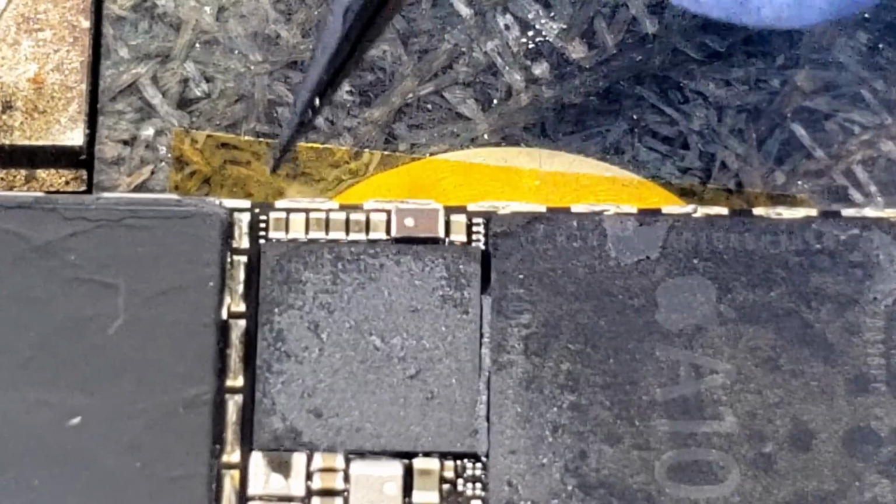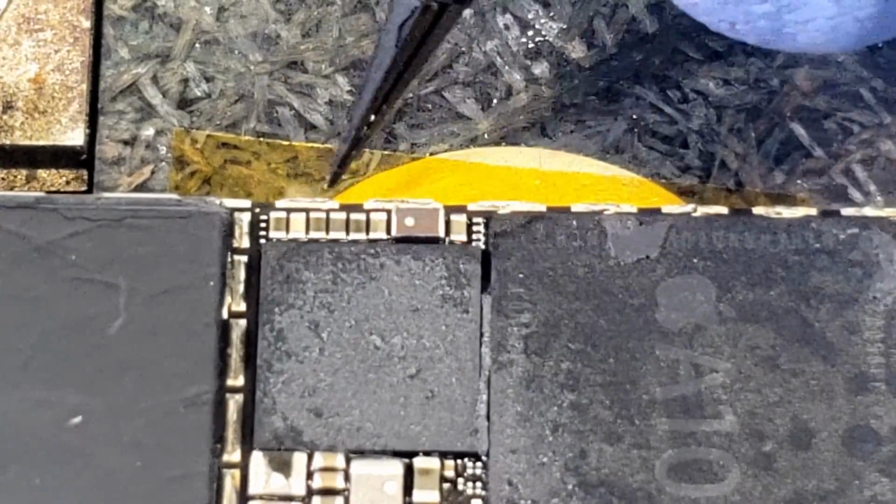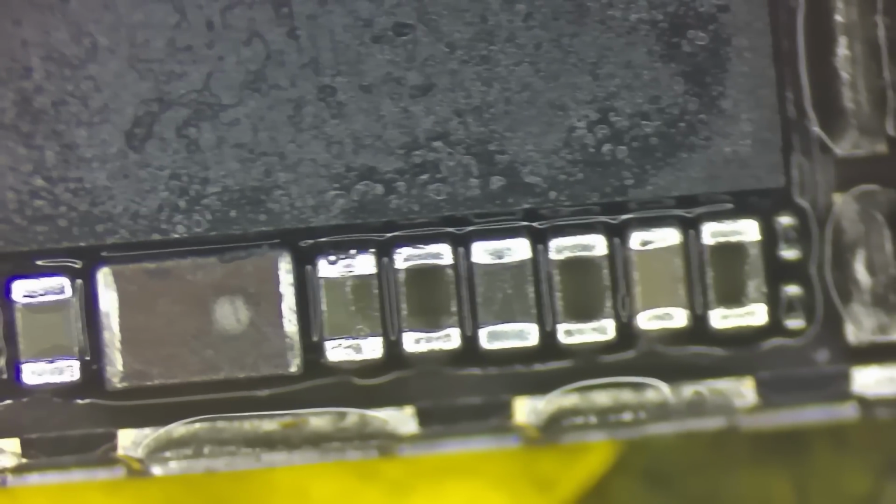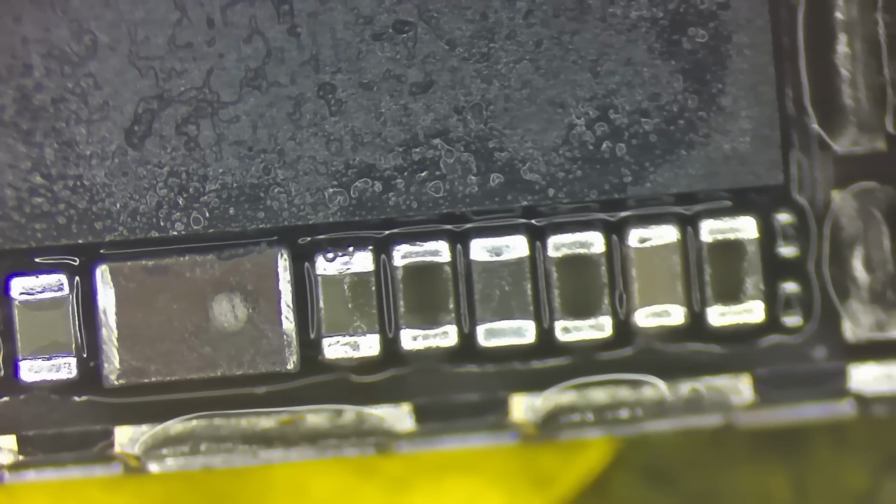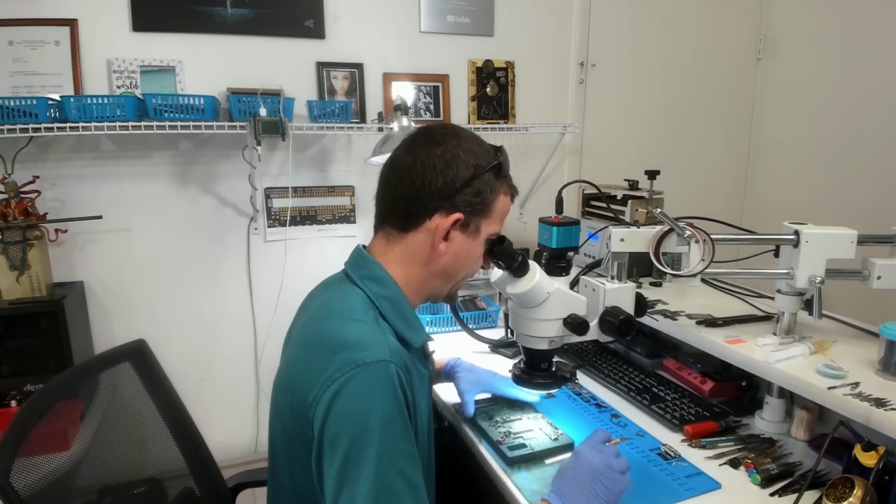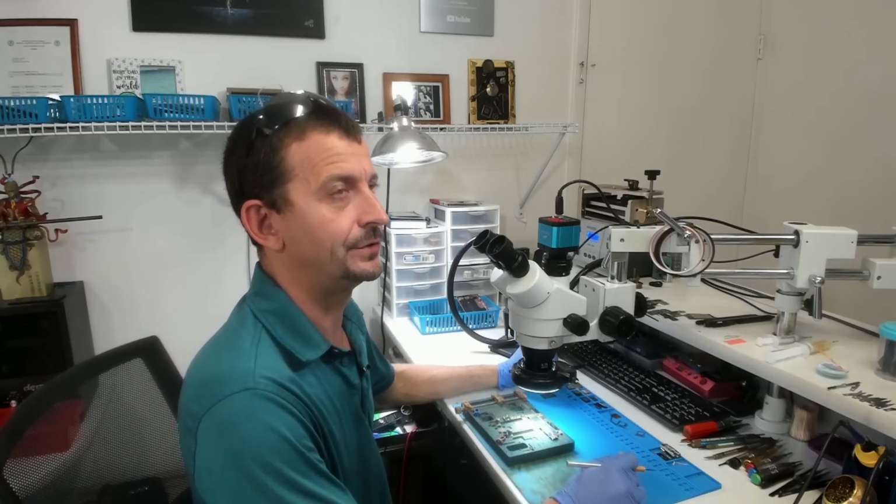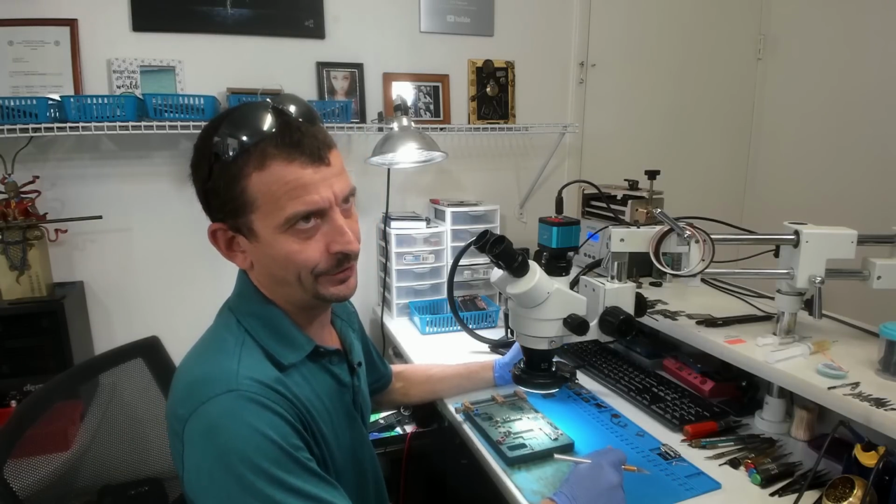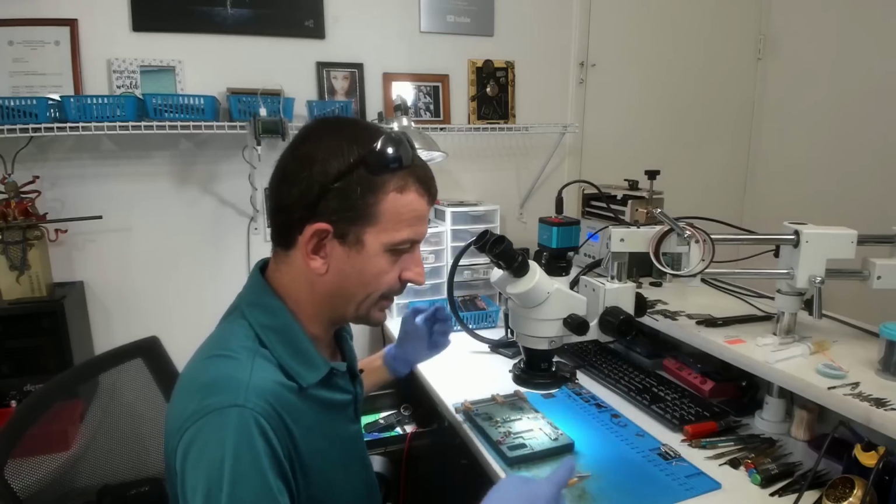Now, I strongly suspect that the capacitor that we have shorted is one of them in this group right here. So then, looking at this area with the microscope, it's pretty easy to see that we have one capacitor here that's got solder blobs oozing out of it. And I think there's a significant chance that that's due to me banging it with 6 amps of current. But, I mean, it could have been from solder falling off the shield, right?